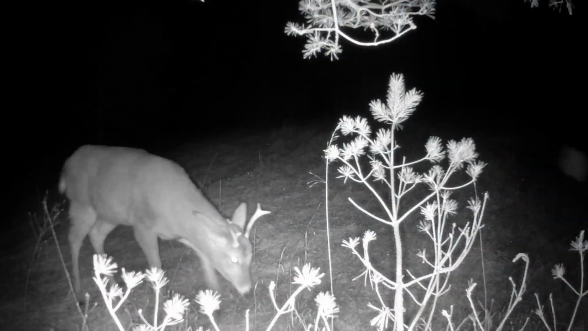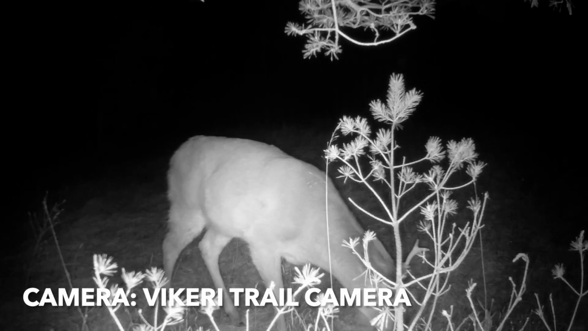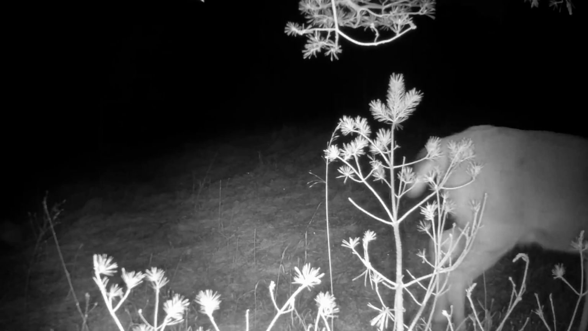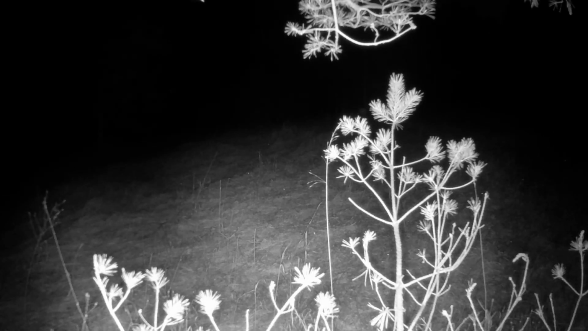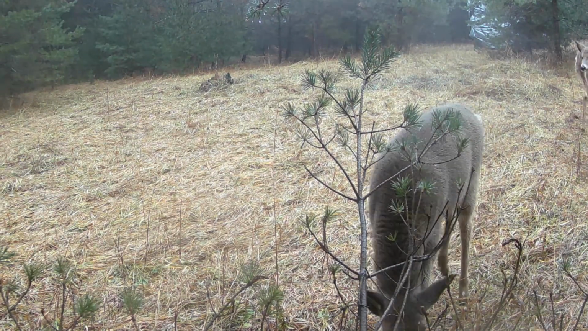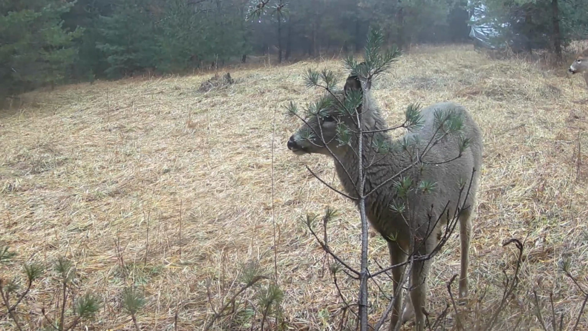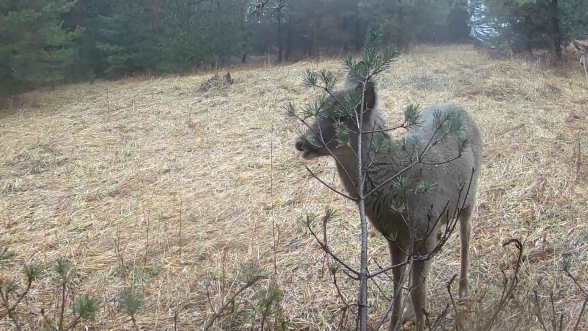This camera is the Vickery trail camera. It isn't Bluetooth or Wi-Fi, but it's very cheap and has a really good clear picture and video. You get clear footage of this beautiful young deer, and it's much better than the Solium counterpart that's much more expensive.